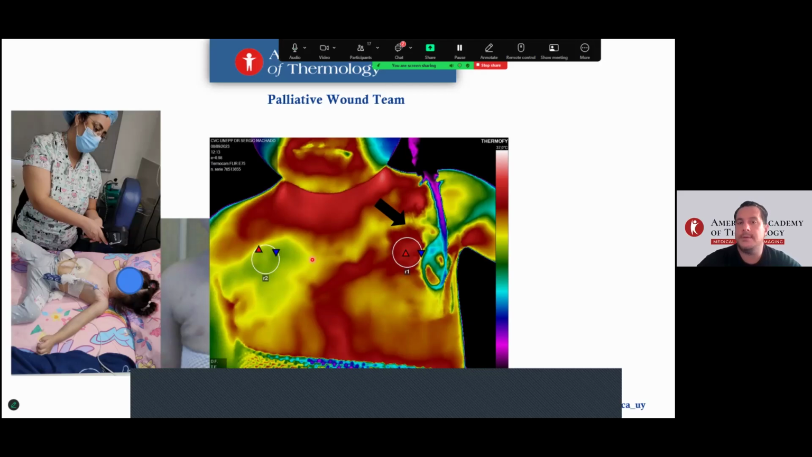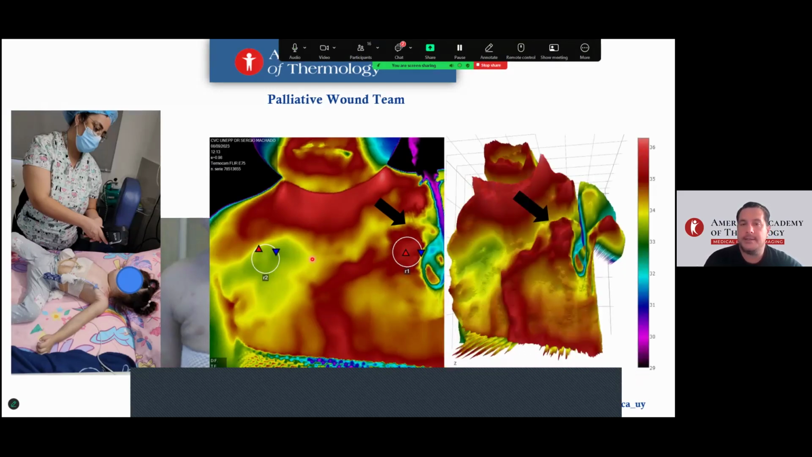This room is too small, 3 by 3 meters, and having many people affected the possibility of thermal interchange. Look at that, that's imaging acquired by the nurse team in palliative wounds.